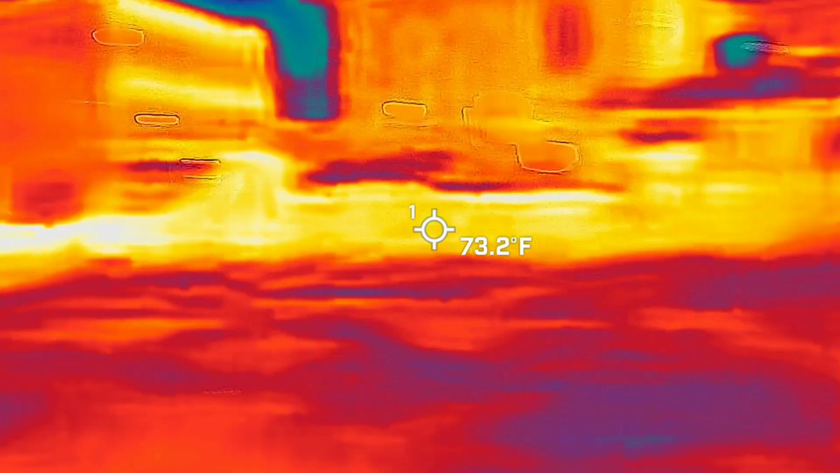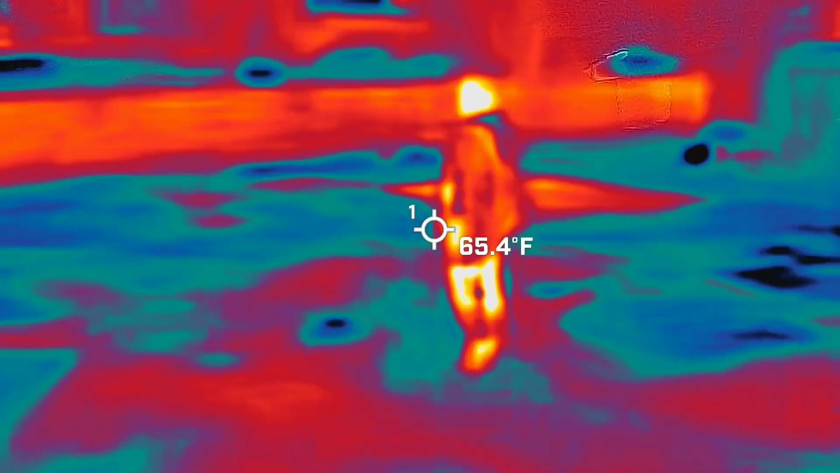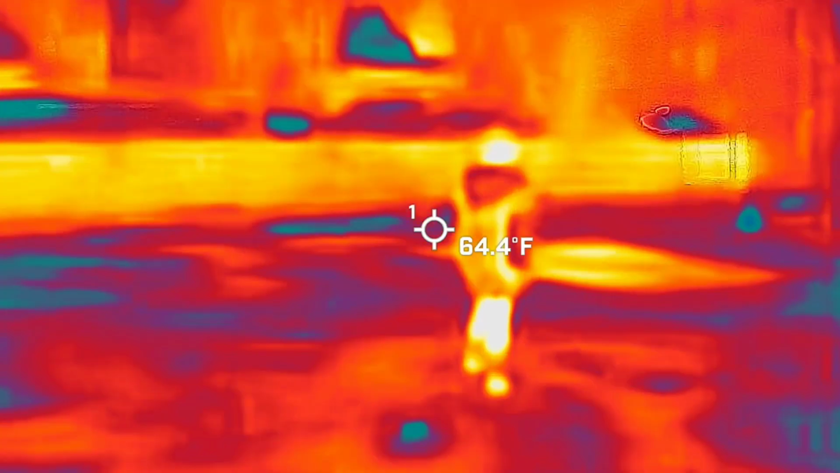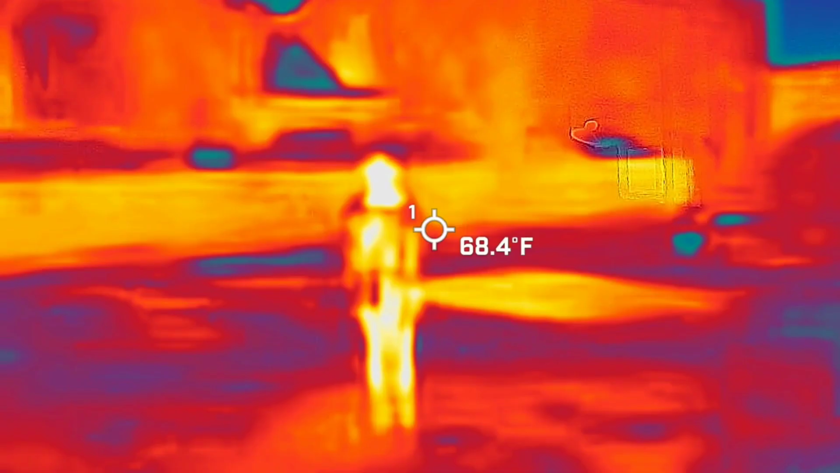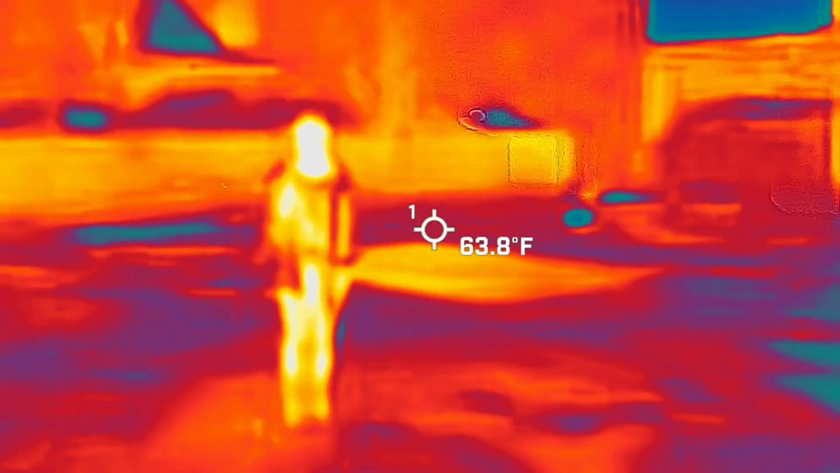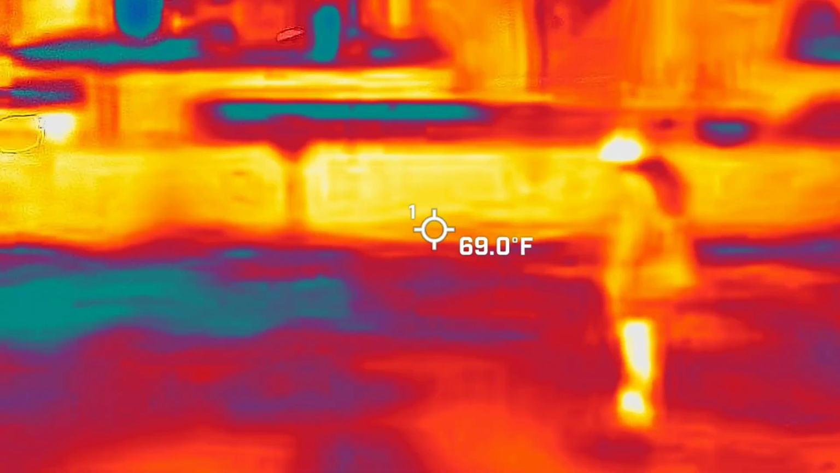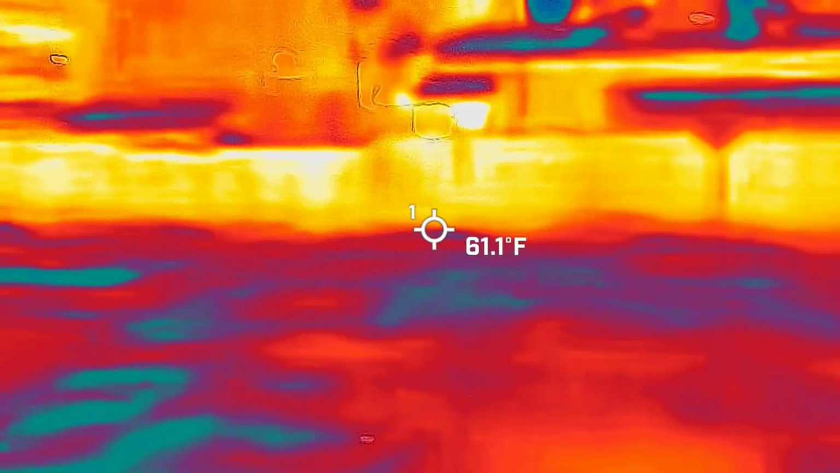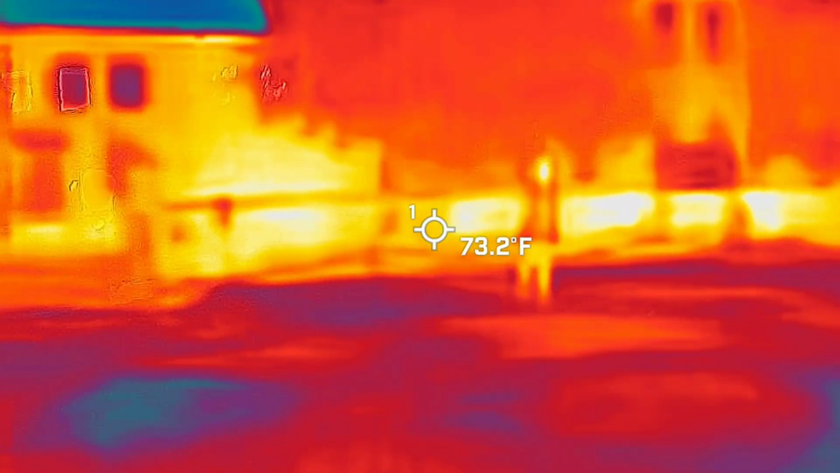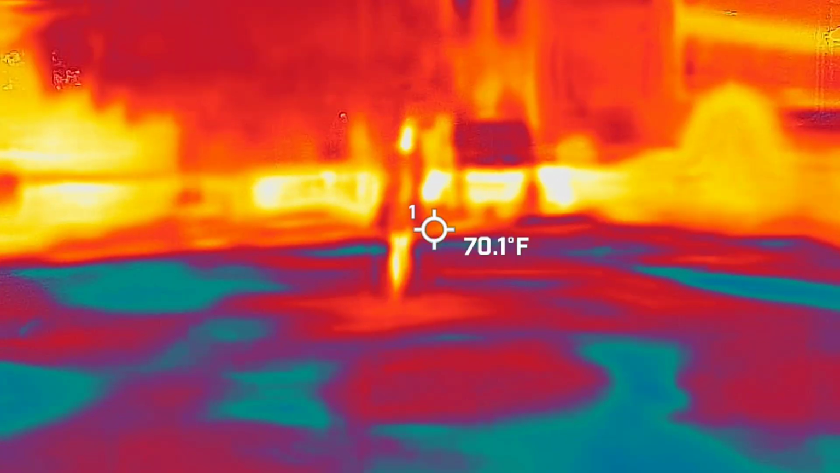Oh wait, I need somebody in the view. There's my mom. Why is she the same temperature as the sidewalk? Legs and head hotter. Oh, there's a person. It's a real person. It's not a ghost. I think it's a real person.